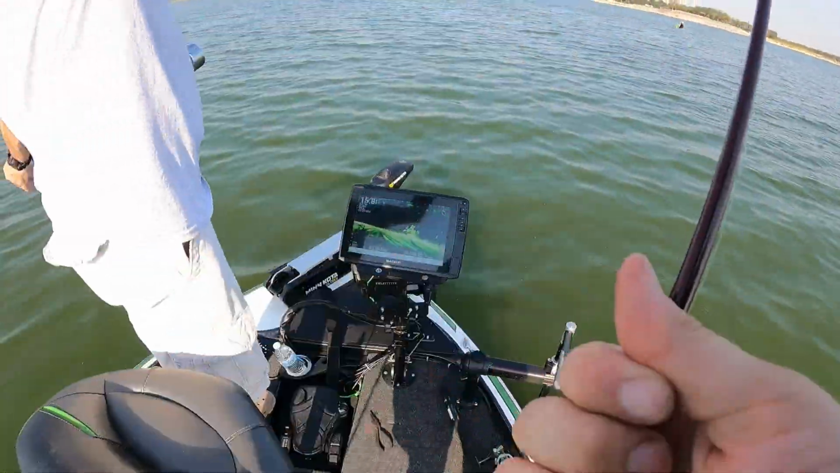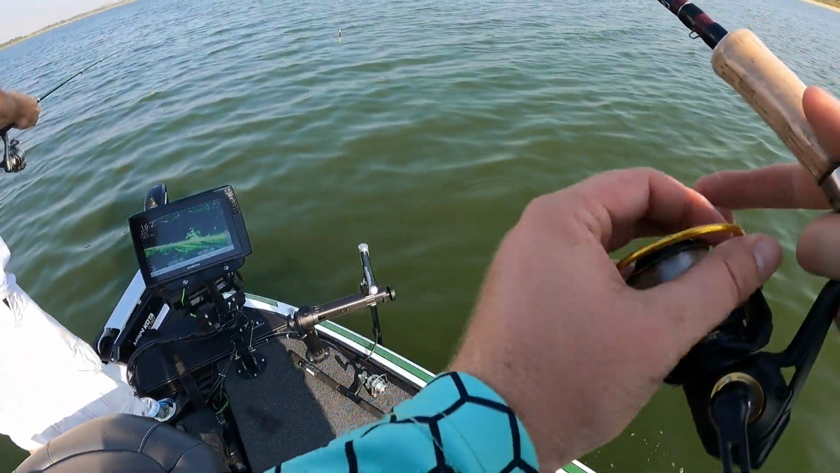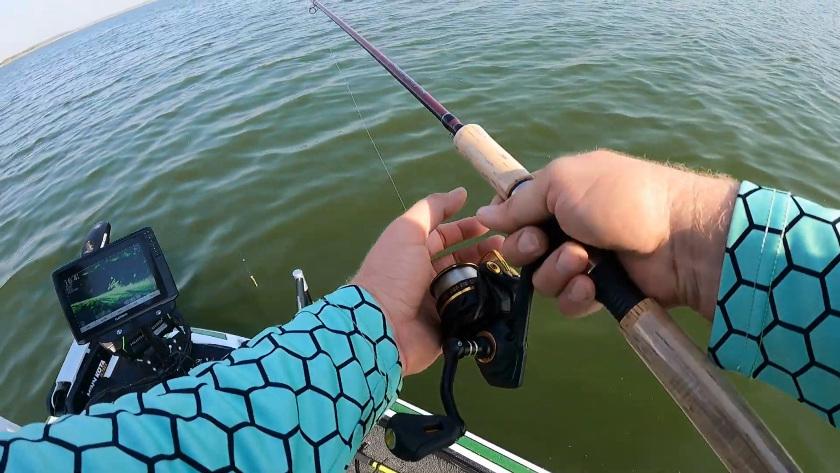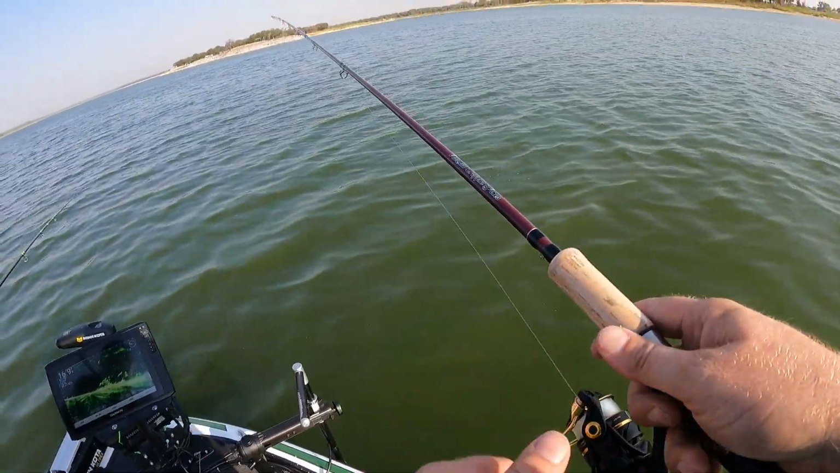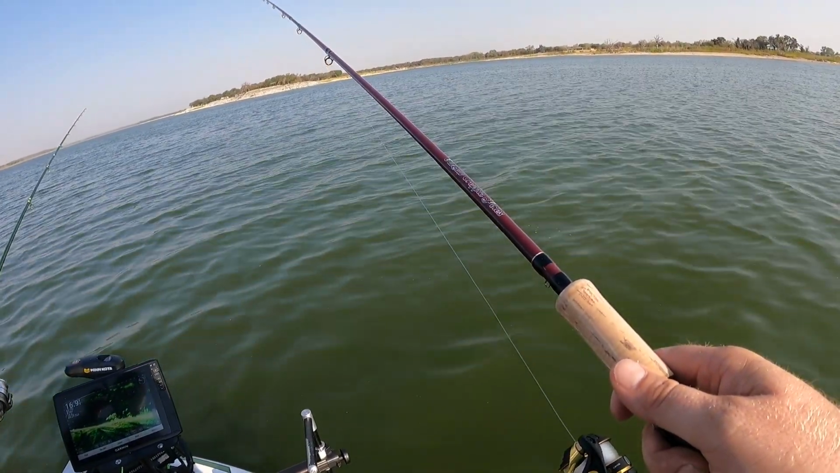Tighten the line. Tighten the line. And when you get these long poles like this, them shorts feel like slabs. Again, this pile, dude, this pile is 20 feet away. Right there. Go right in their face like that. Just like that. There we go.